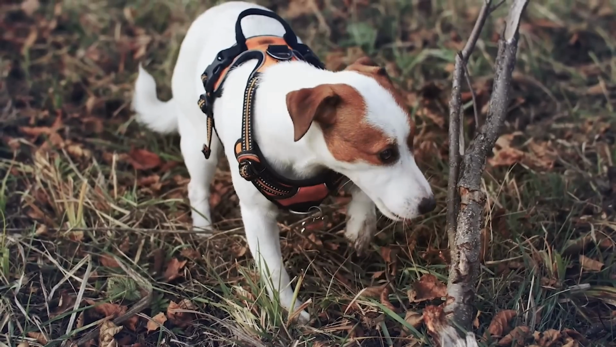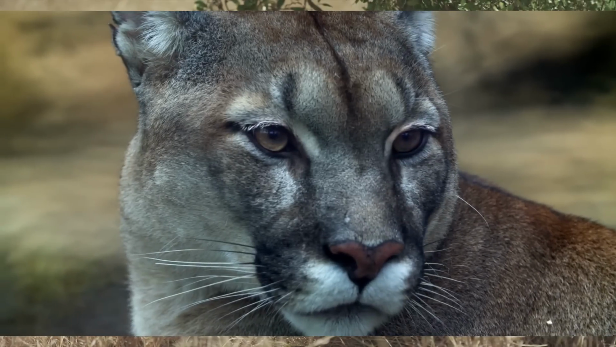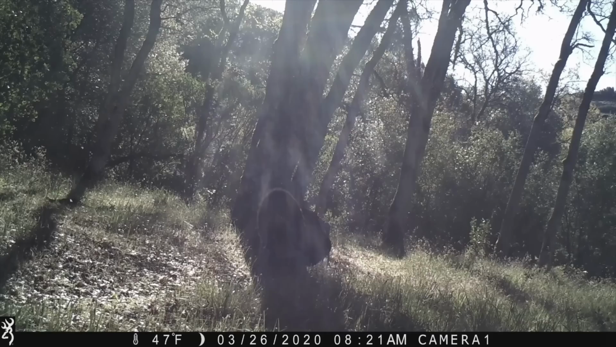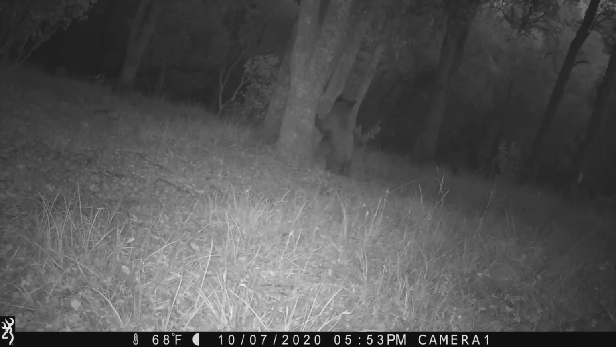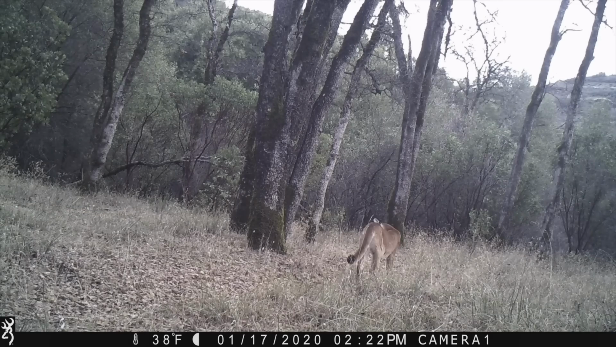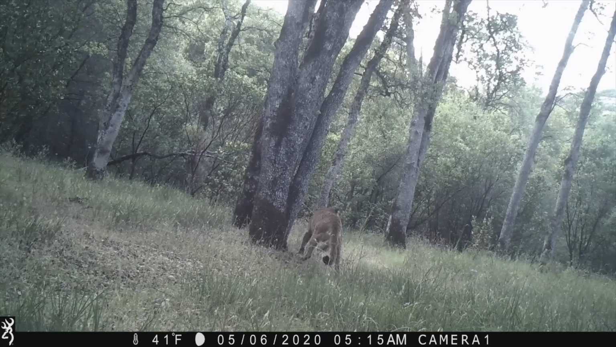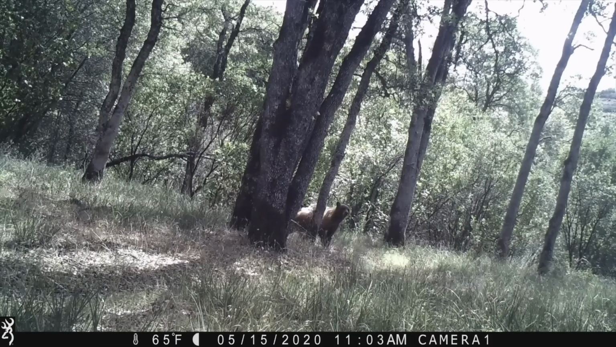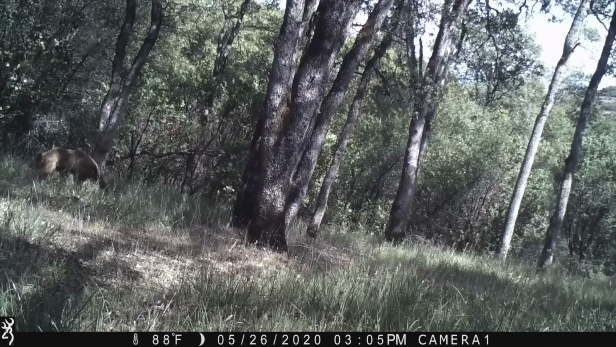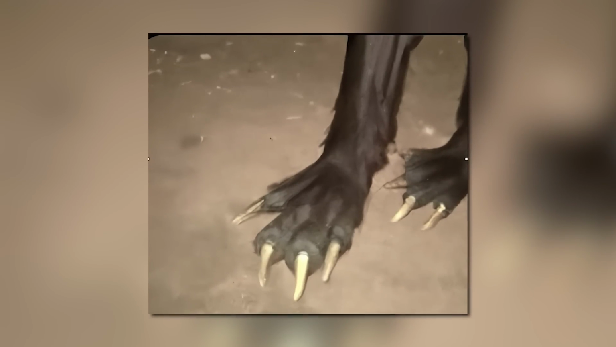And two, that one of the dogs on the farm was killed by something, and they all suspected a mountain lion. The owner had been setting up trail cameras all over the property for weeks, hoping to catch a glimpse of the elusive mountain lion they suspected was in the area. But one morning when he checked the footage from one of the cameras, he got much more than he bargained for. There on the screen was a strange and unsettling image.